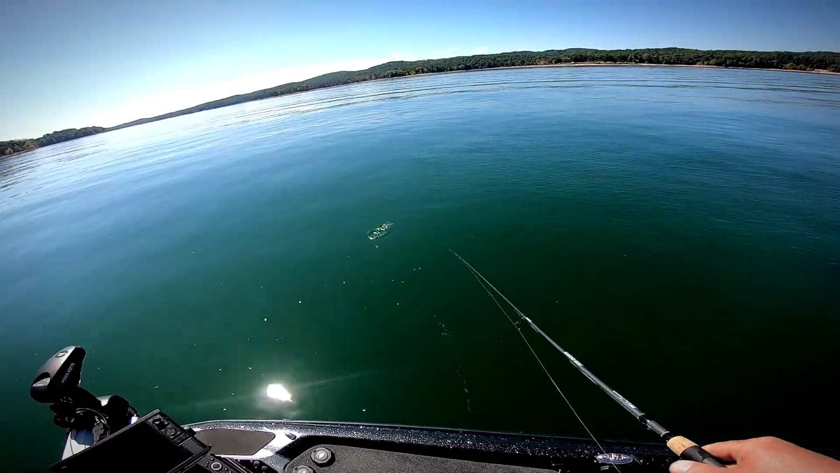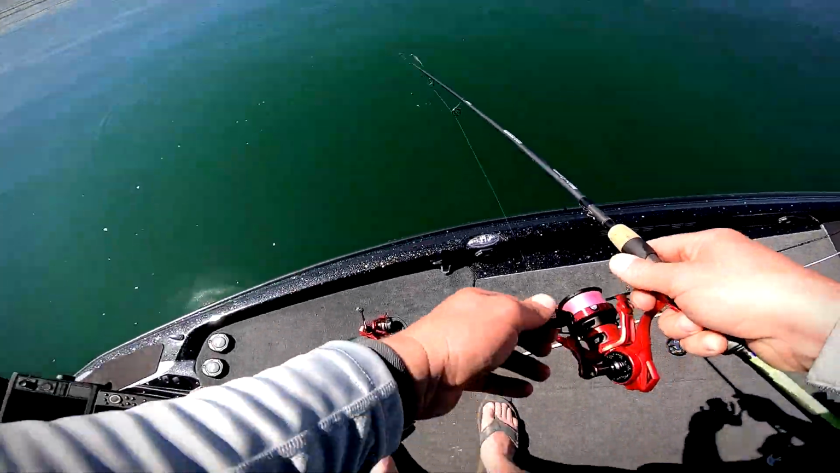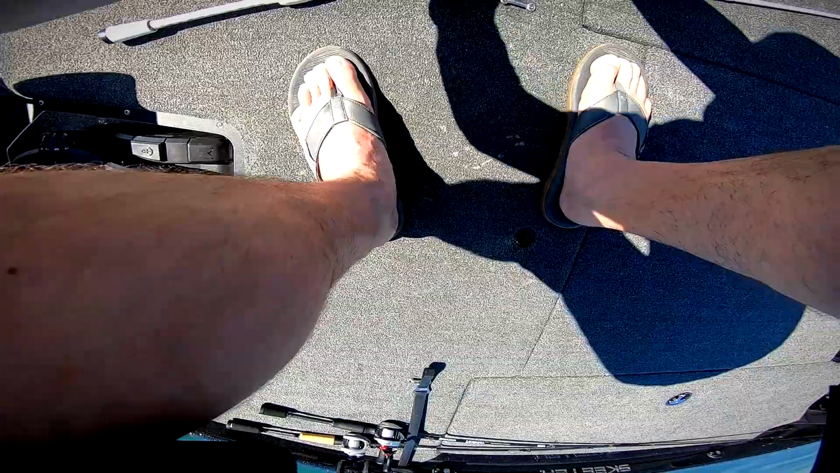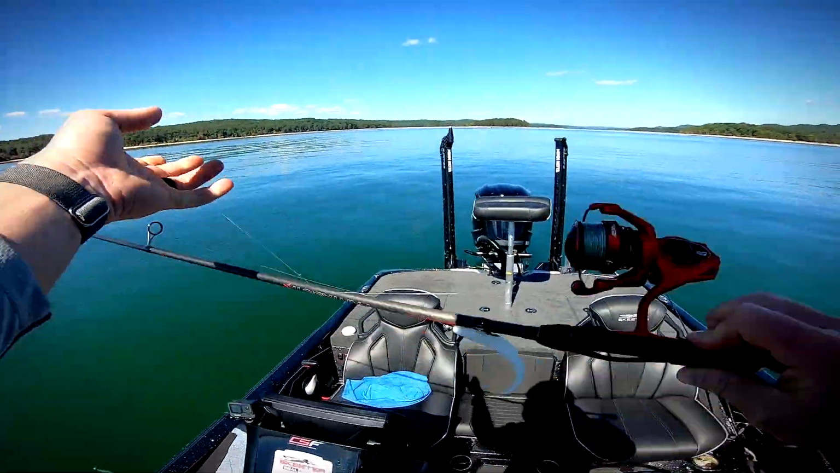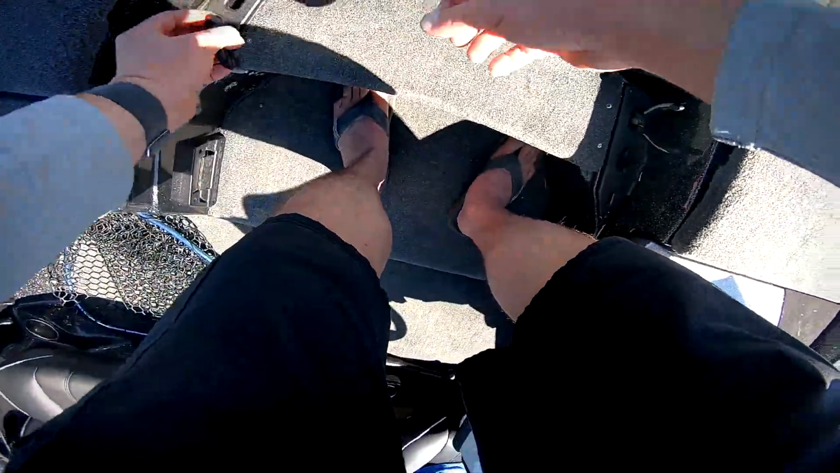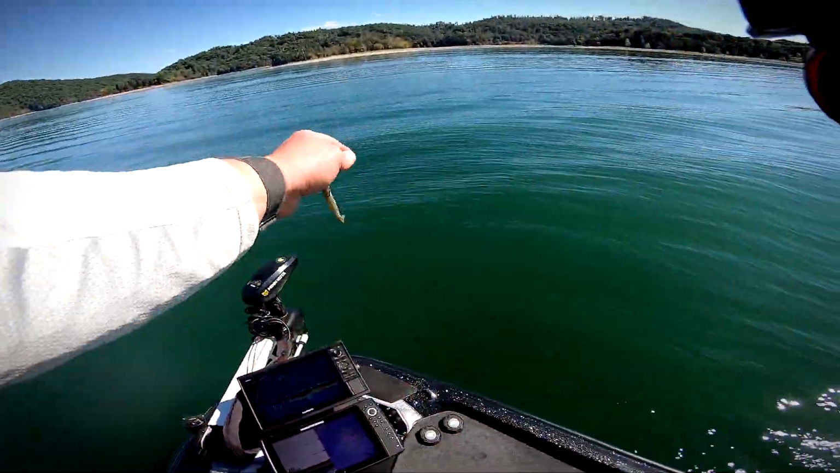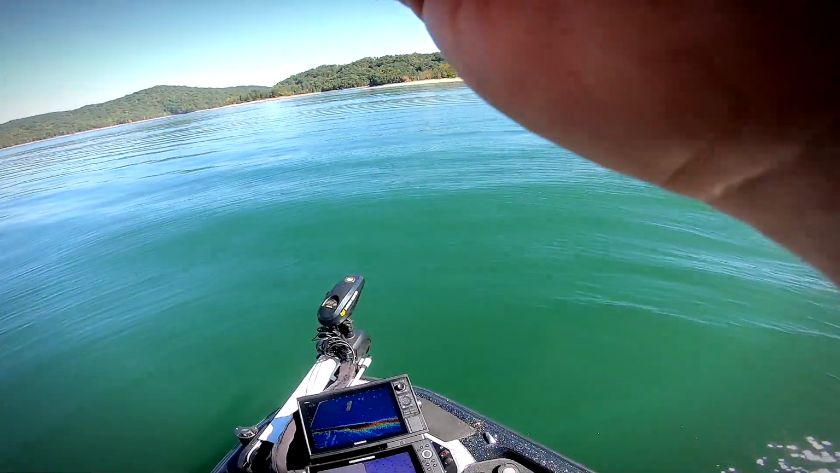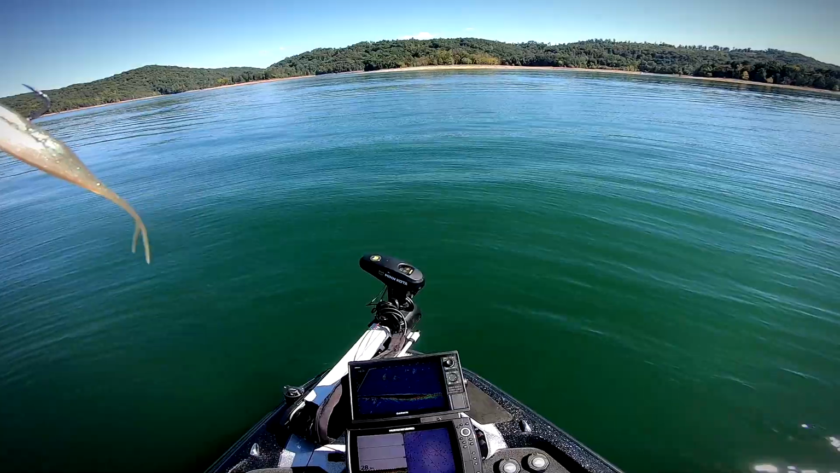My minnow must be messed up. They don't look messed up. Let me try throwing something else at them and get one of these winged flukes out. Alright. Well, heck. Can't believe my chesty died on me. Actually, I can.